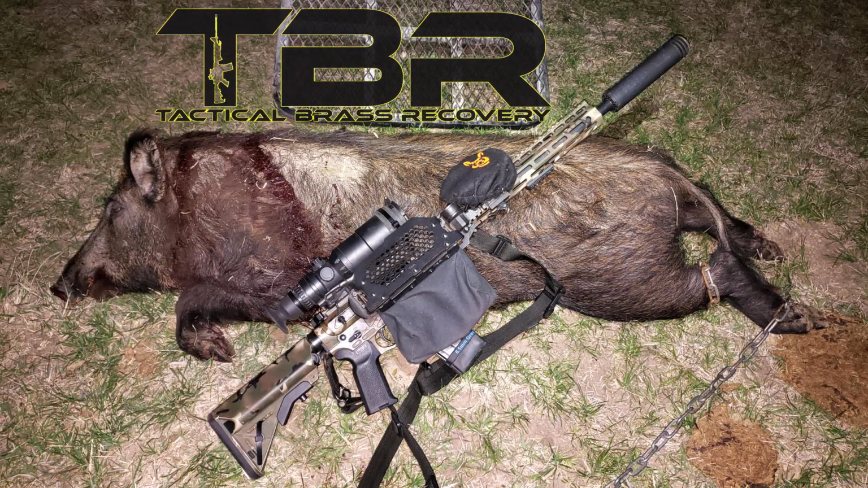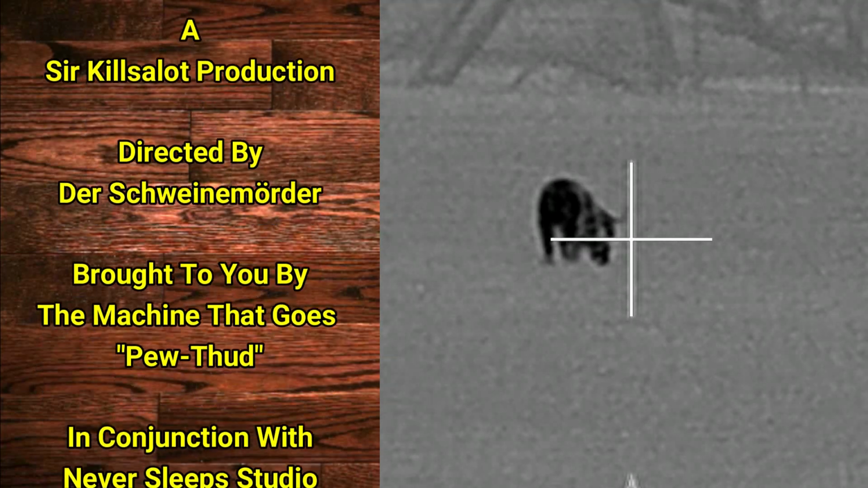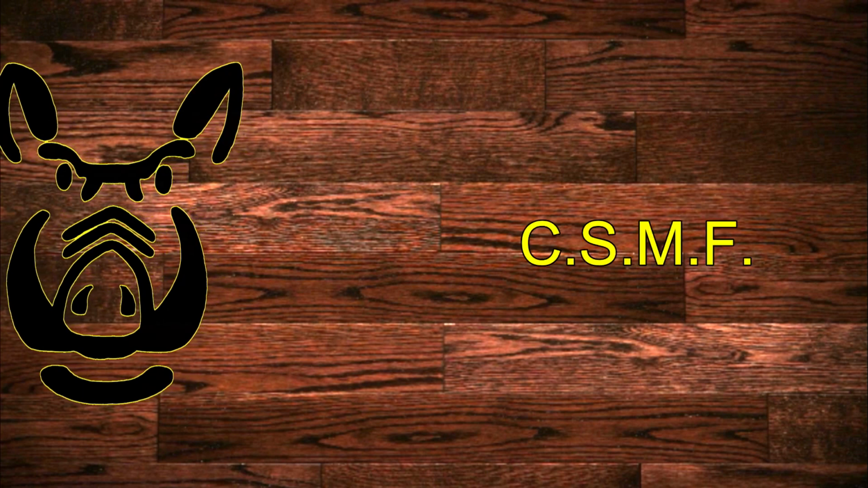Brass Catcher by Tactical Brass Recovery. This was my only hog of the night, a boar coming in at 135 pounds. Carpe Sus, my friends.